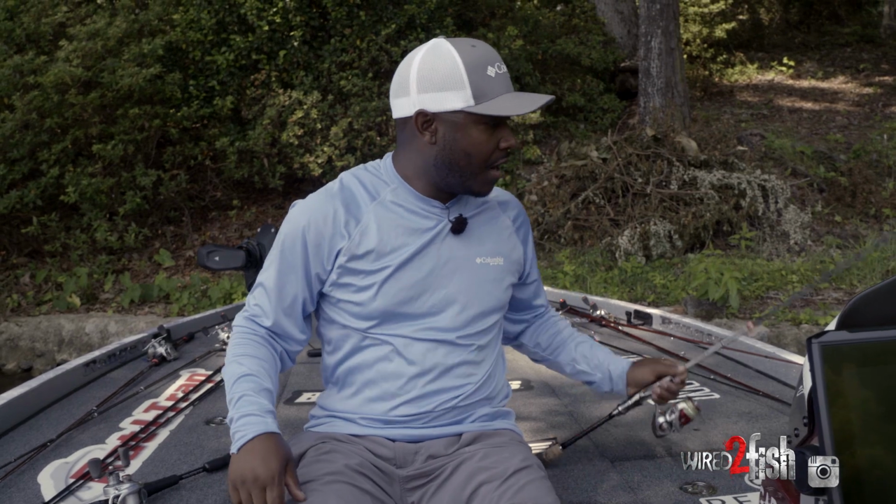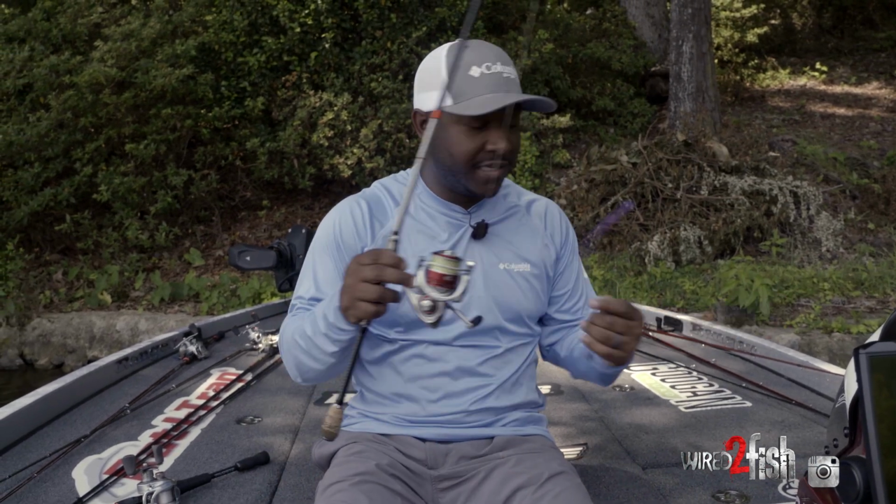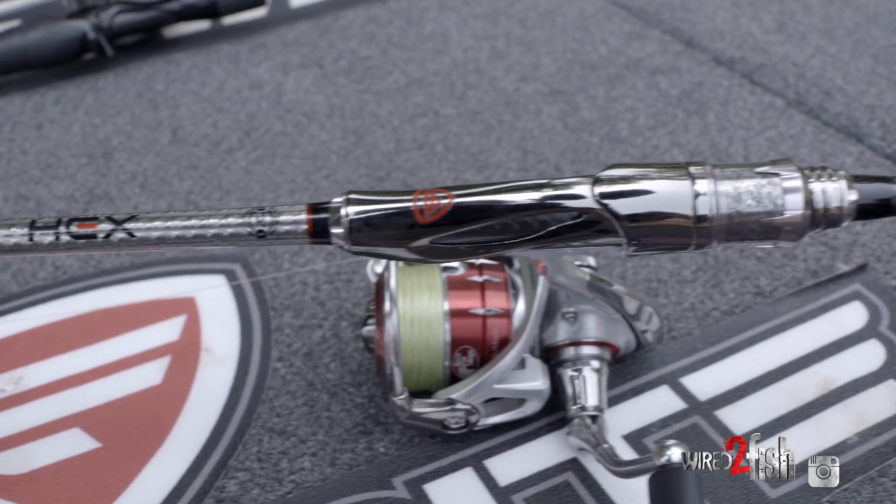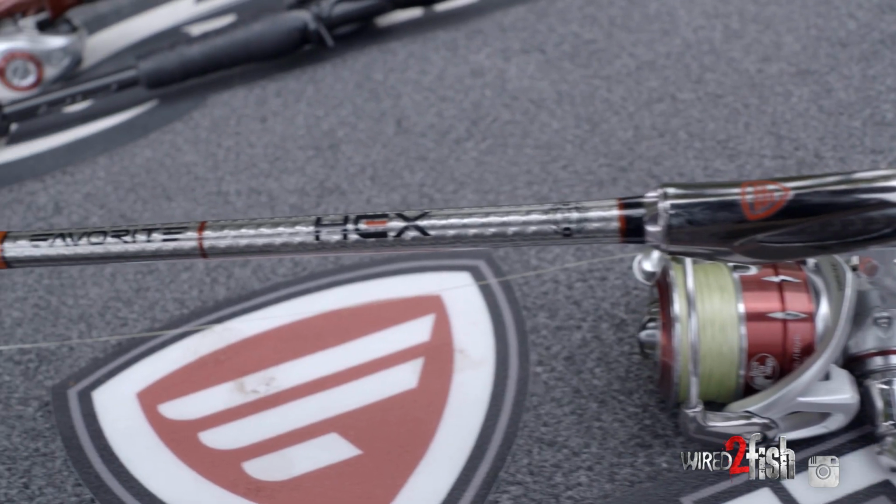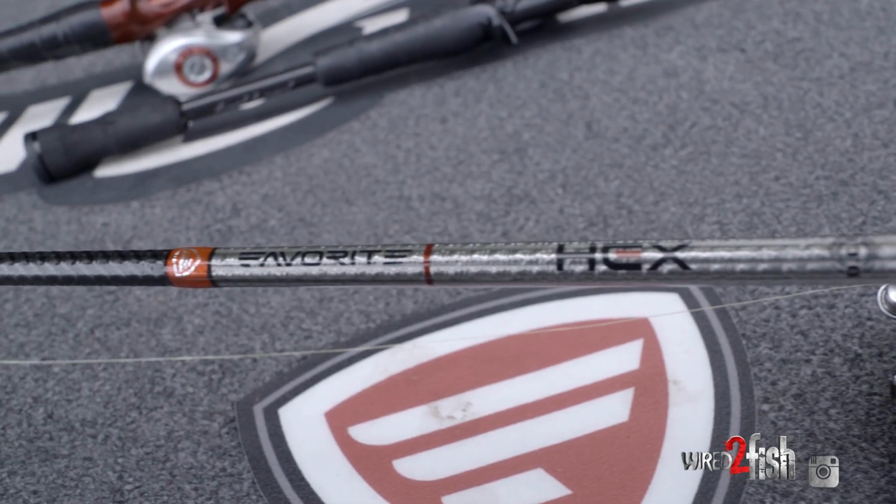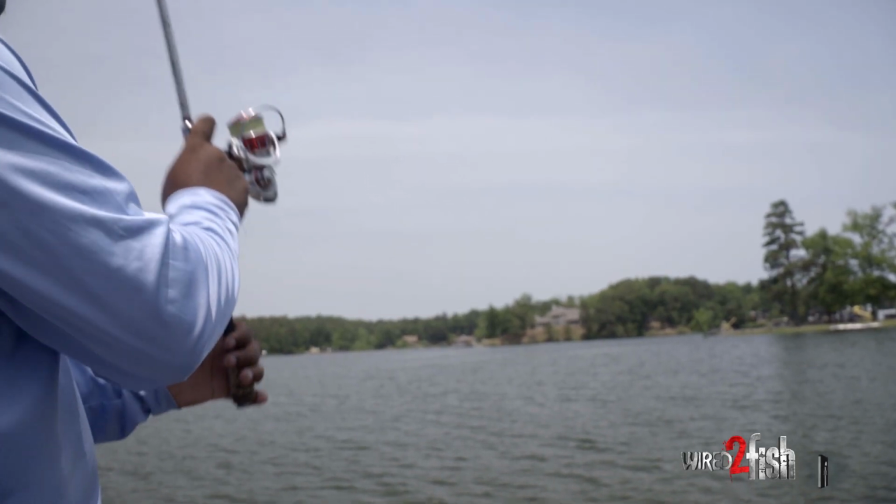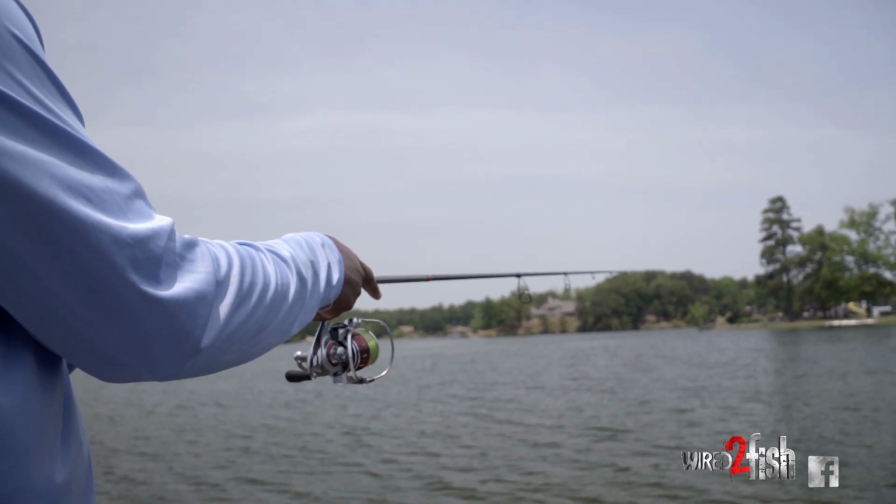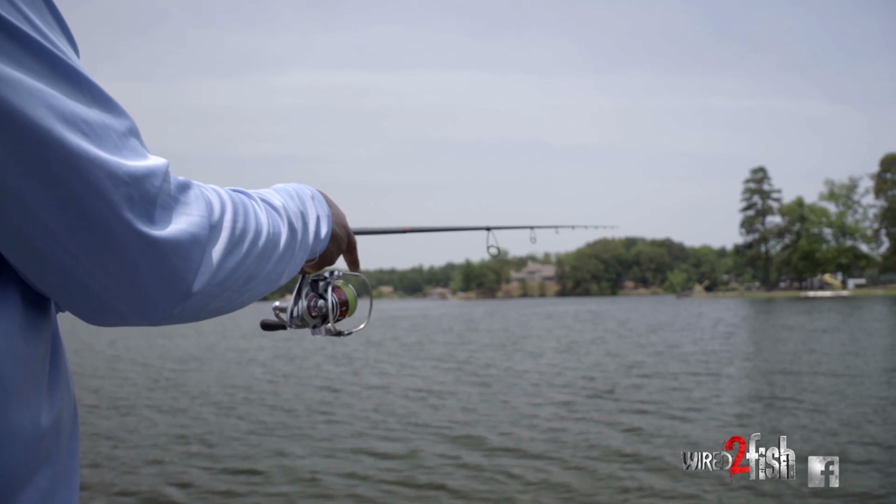Moving right along, I had my drop shot, man. This caught a lot of fish for me too. And this here is a 6'10" medium heavy action Favorite Hex spinning rod. Super light, extremely sensitive. Spotted bass are notorious for not biting the bait, they just hold it, kind of mushy bites. You need a very sensitive rod. So the Favorite Hex was the choice there.